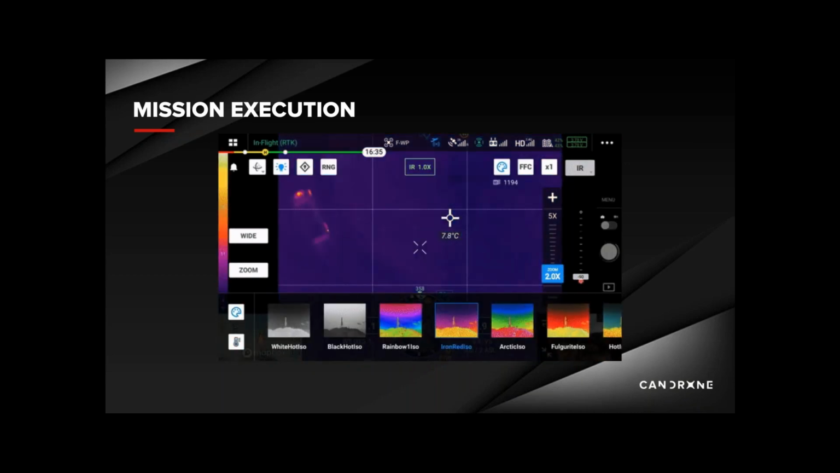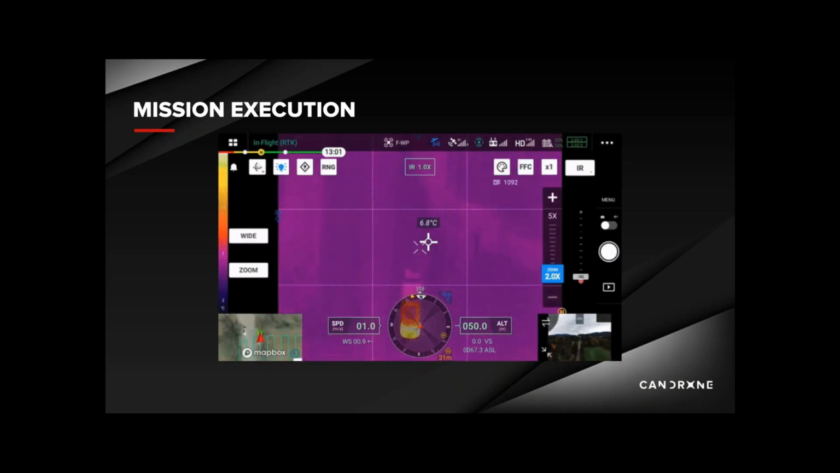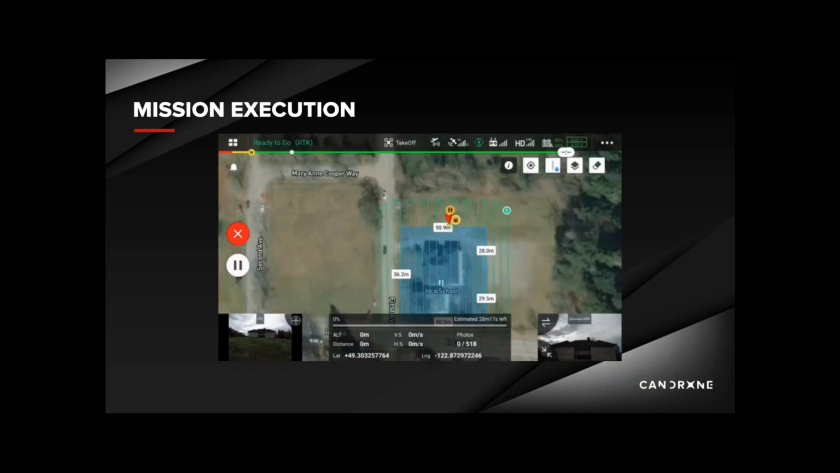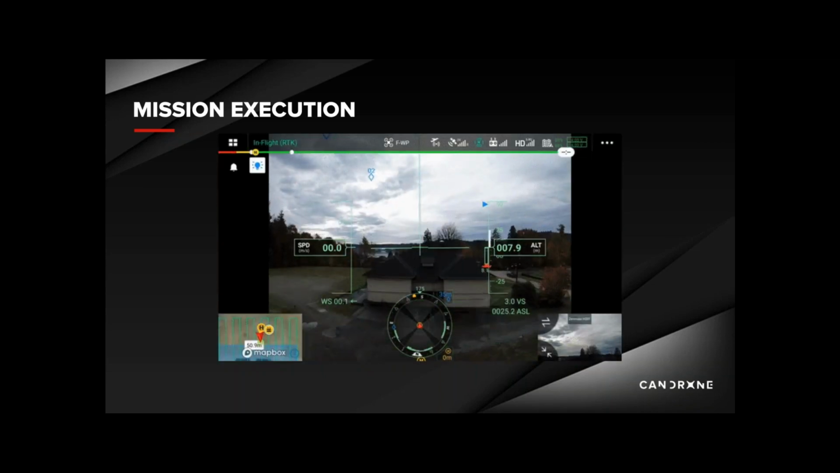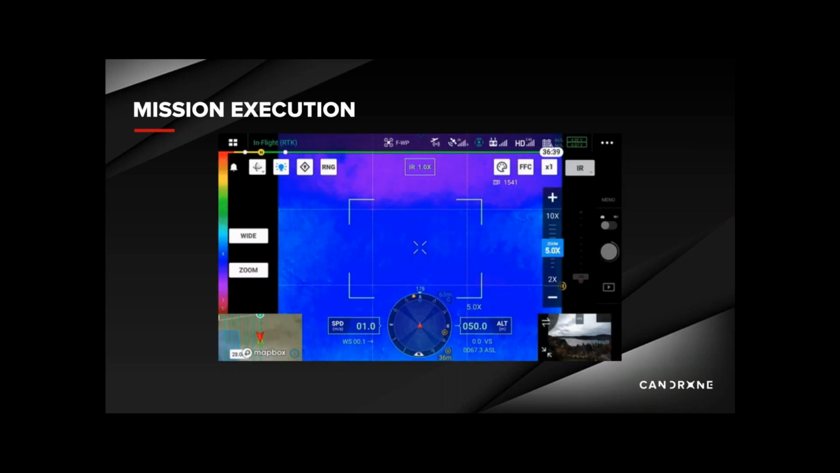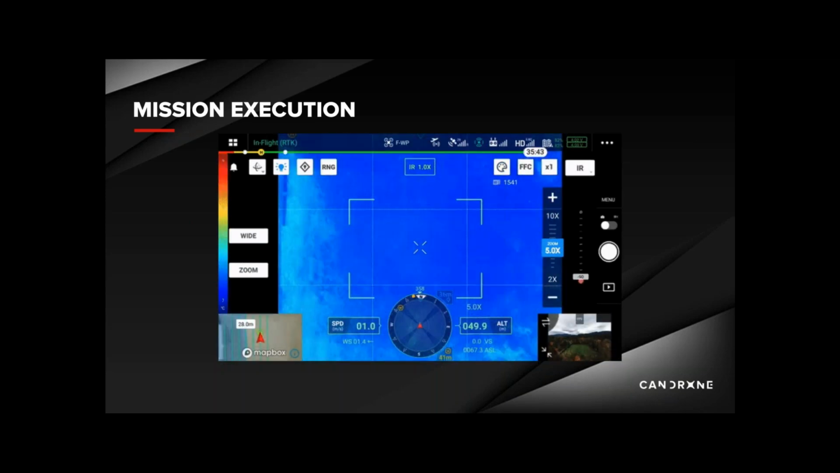Just make sure that before you start the mission you have the IR zoom settings set to one-time zoom only. The H20 captures RGB, thermal, and zoom data simultaneously, so just make sure that you have a fast enough memory card in the camera before you start your mission.